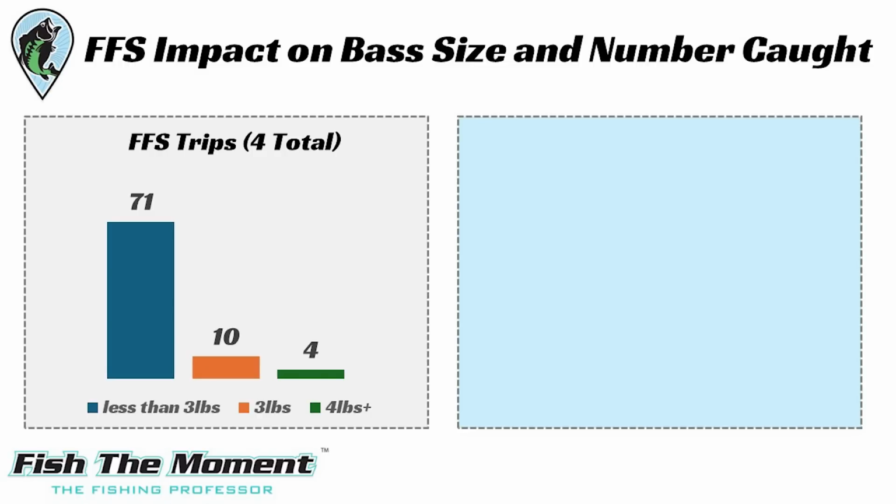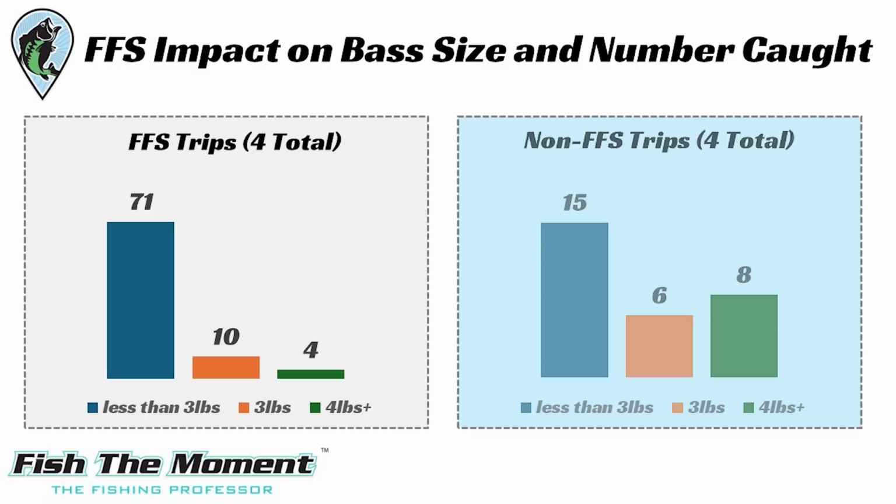Let's start by looking at some of the data that I gathered during these fishing trips, and then we'll get into the insights. Let's start with the number of fish I caught. During the 4 trips I took with forward-facing sonar, I caught 71 bass that were less than 3 pounds, 10 bass that weighed 3 pounds, and 4 bass that weighed 4 or more pounds. On my 4 trips without forward-facing sonar, just using traditional side scan, down scan, and 2D sonar, I caught 15 fish that were less than 3 pounds, 6 fish that were 3 pounds, and 8 fish that were 4 pounds or bigger. Interestingly, I caught more 4+ pound bass without forward-facing sonar, though I caught a lot more smaller fish when I was using it.